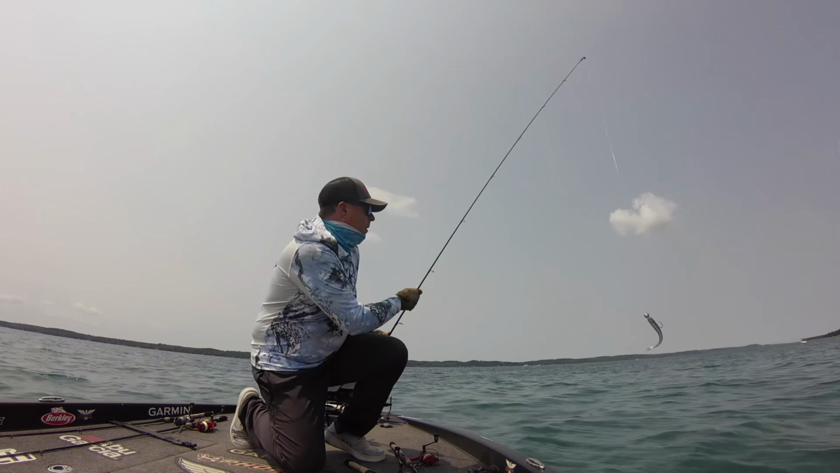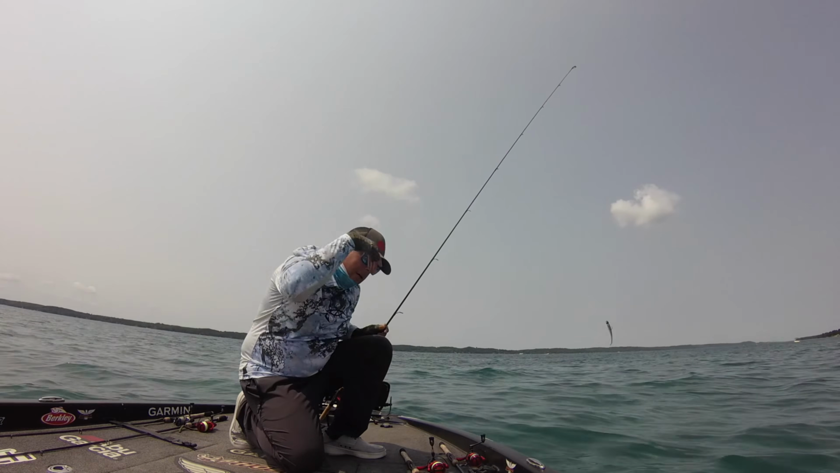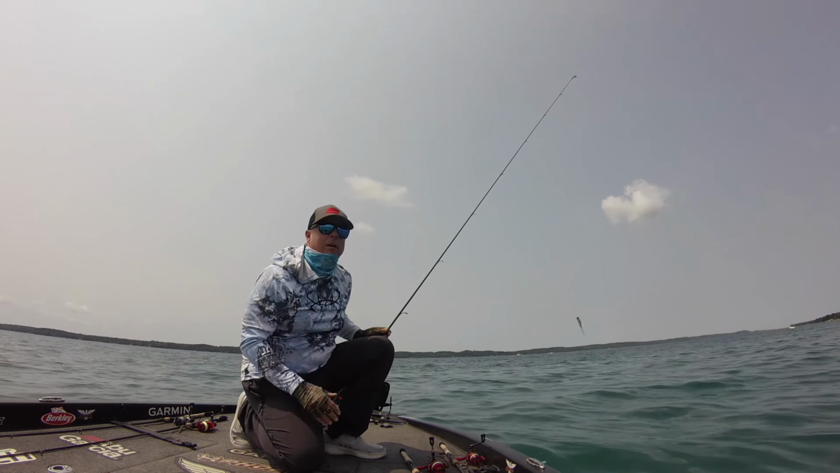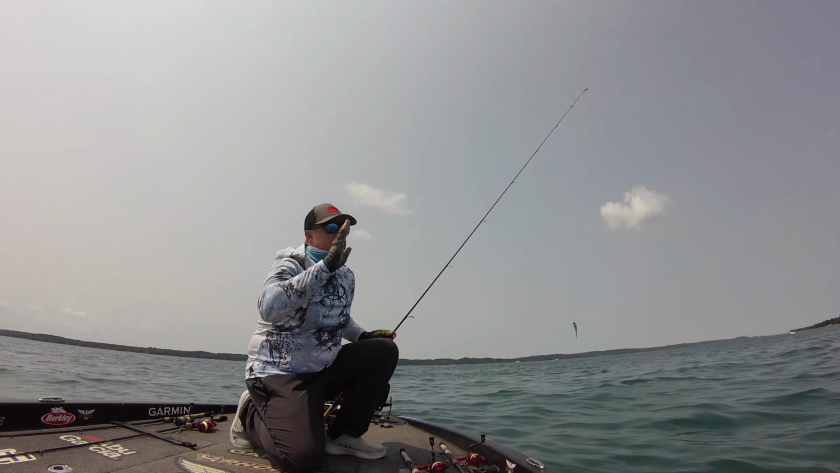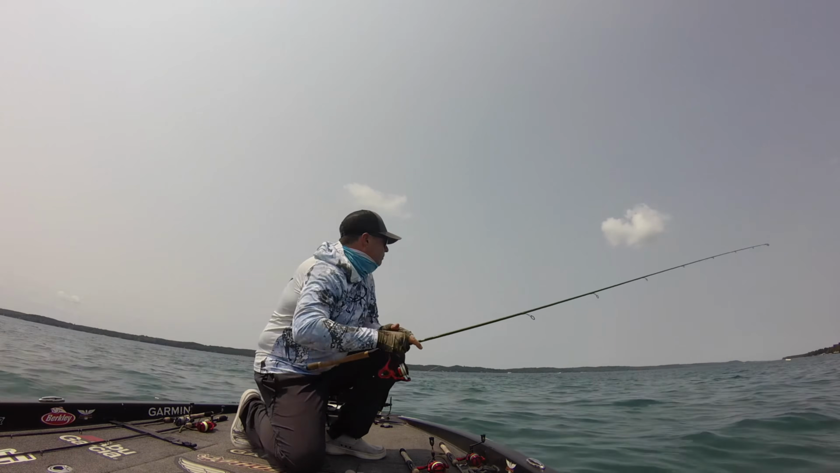See if that works. So always playing around, trying to dial in what they want, whether they want it coming straight down to them, kind of hovering above, working real slow. Once they come towards it, kind of streak it away. You know, you just got to play around with it.